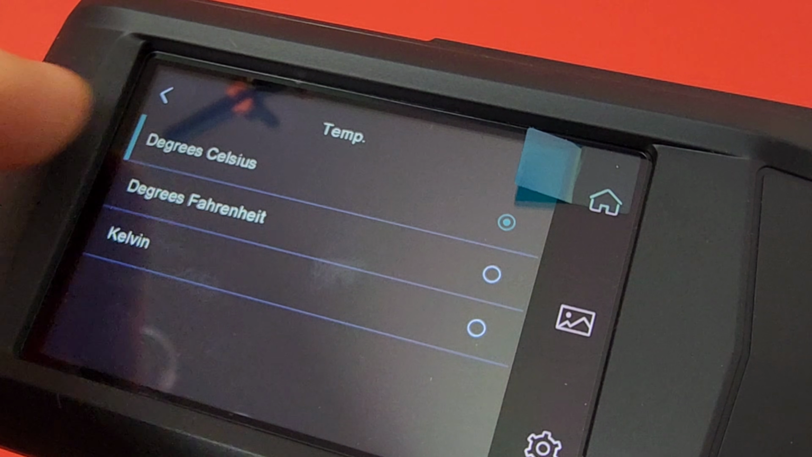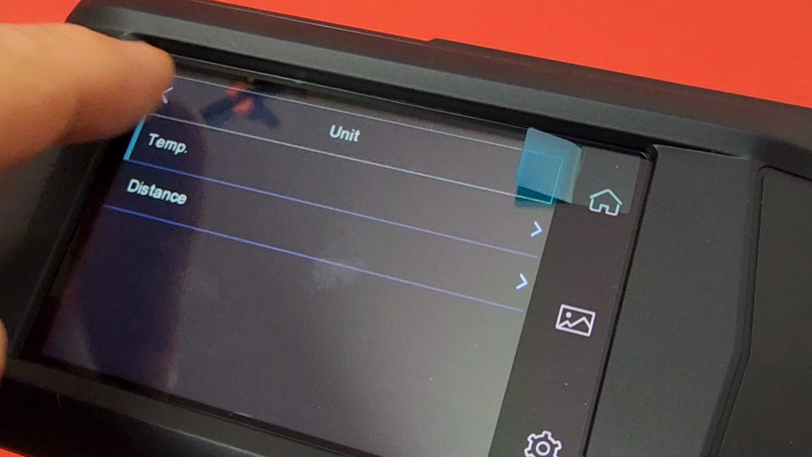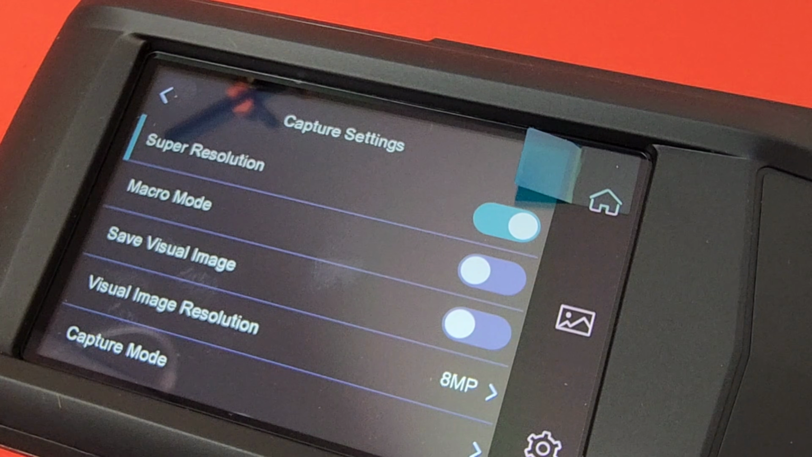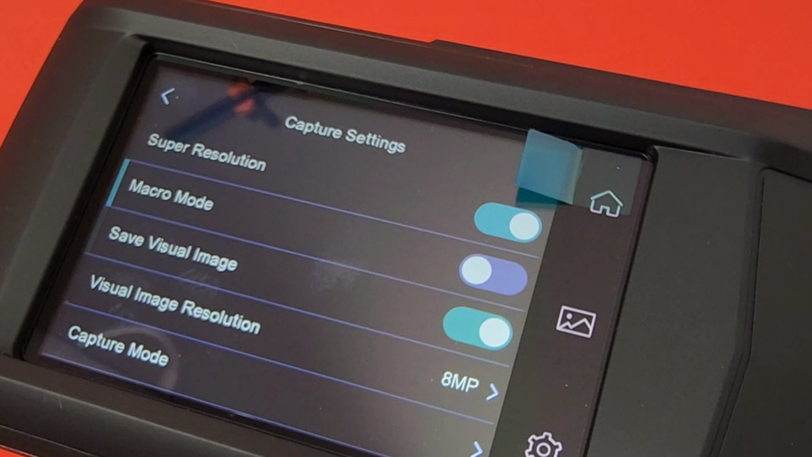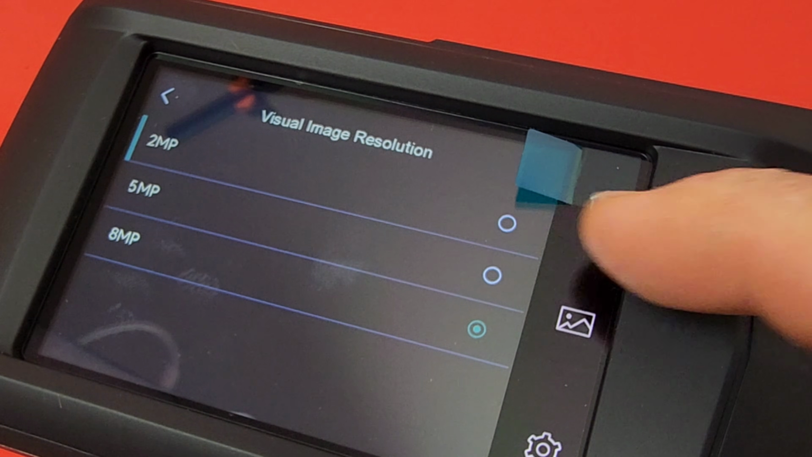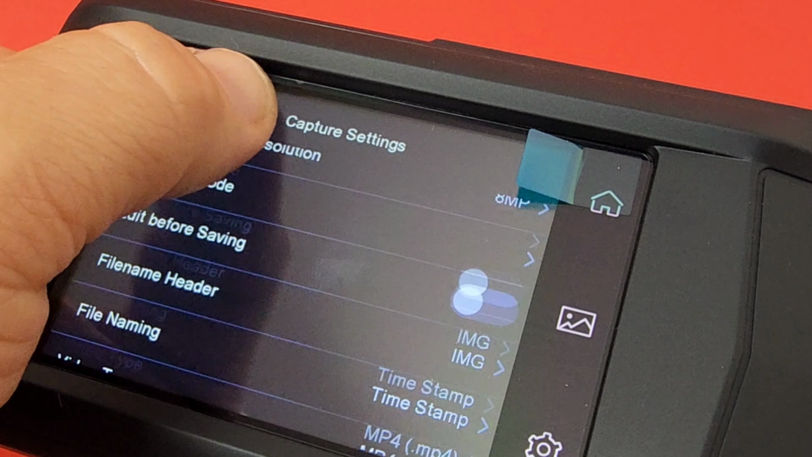Of course, you can go into your different temperature settings, Celsius, Fahrenheit. Now, I'm in Canada, so of course I'm leaving it on Celsius. And look at that. Yes, we actually have an onboard macro mode. We'll get more into that in a little bit, but macro mode onboard. The overlay there, 2 megapixel, 5 megapixel, 8 megapixel, depending on the resolution you want for your images.